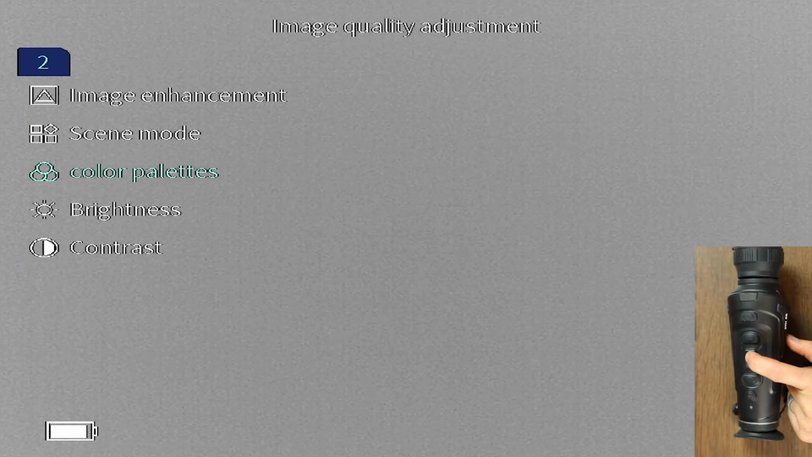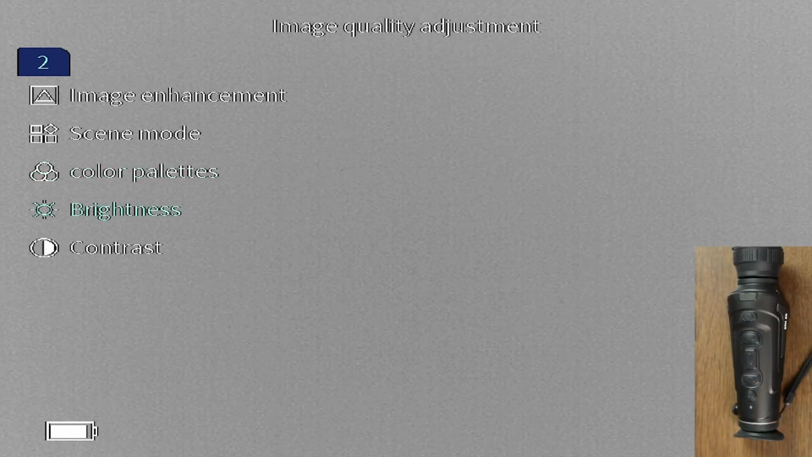This is the main menu option to cycle through the color palettes, where you can actually see black hot, white hot, red hot, iron, and blue hot, as opposed to cycling through them using the quick button. To back out of these menus, by the way, go ahead and press and hold, and you'll back out to the next menu up. After we have the color palettes, we've got our image brightness and image contrast.